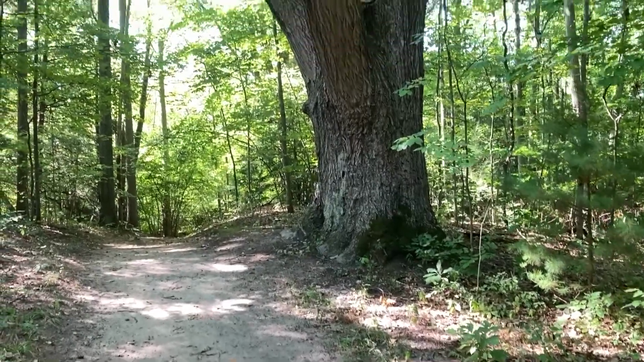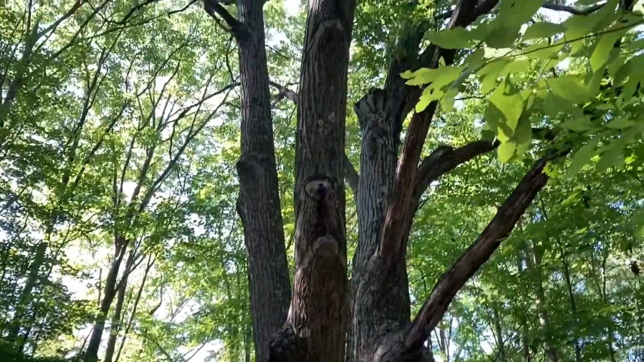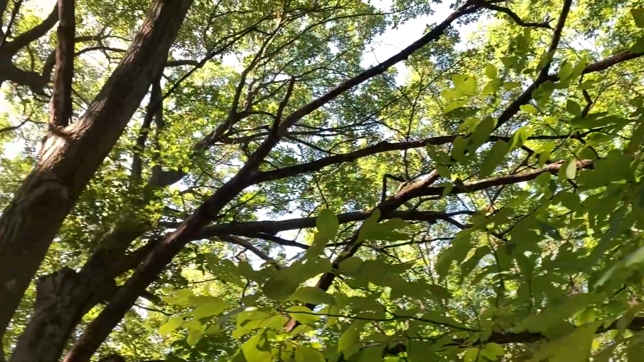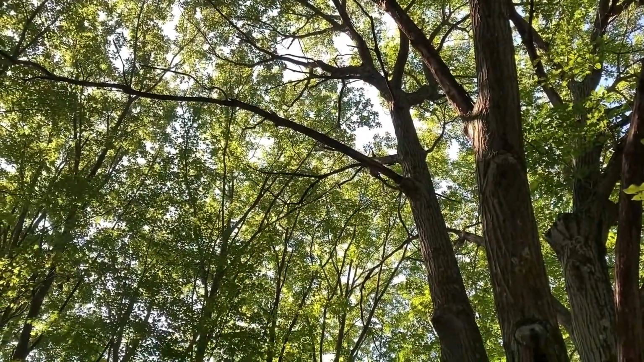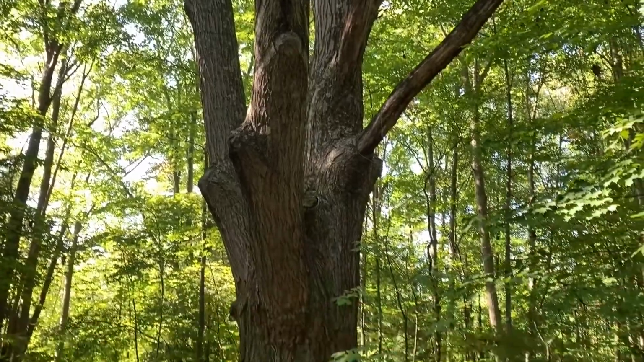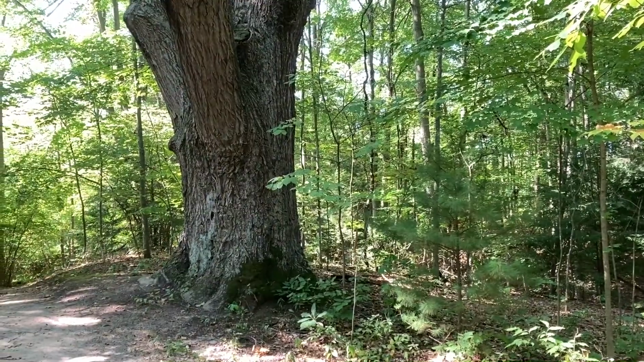Today's tree is this one, which is this mighty tree right next to a pathway. Half of it doesn't seem to be doing so well, and the upper branches seem to be doing okay. What I like about it is it's all by itself and it's just massive. So to show some of that story, I'm going to include some of these saplings next to it as part of it.